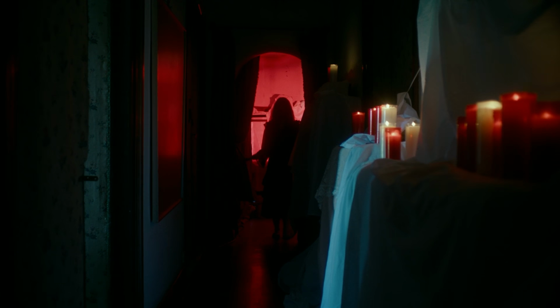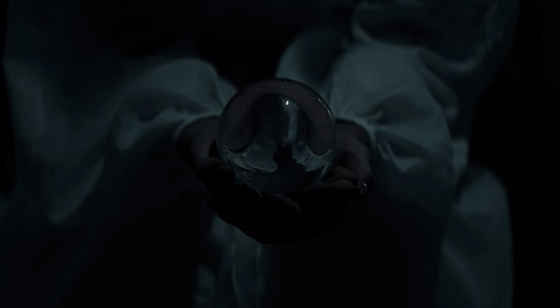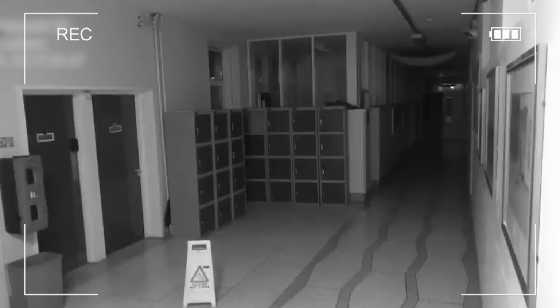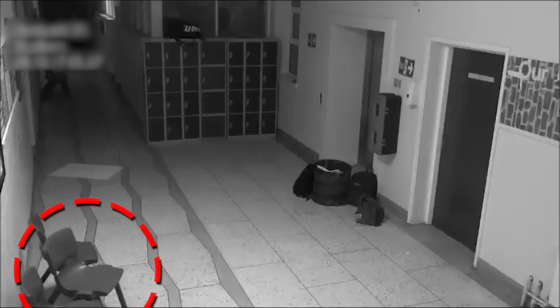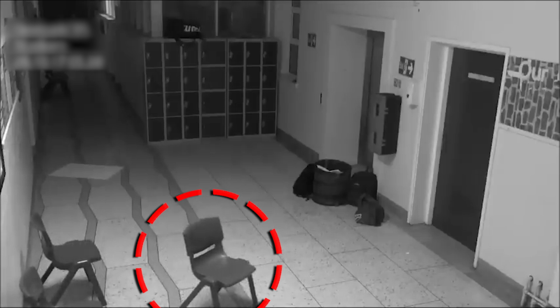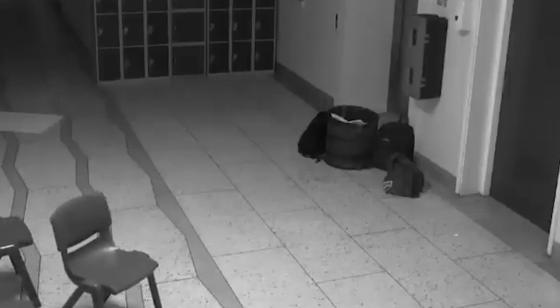Ghost caught on camera. Something sinister was lurking in the halls of Collège Aymon-Ries, a school in Cork City. A ghostly presence was caught on camera, leaving everyone terrified. Doors were opening and closing by themselves, as if an invisible hand was controlling them. Then, a chair begins to move on its own, as if manipulated by an invisible force, rising and falling in a jerky motion.